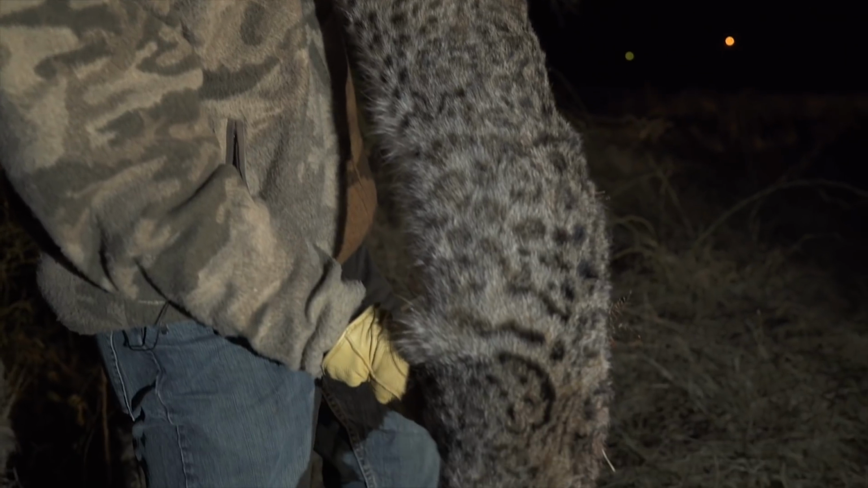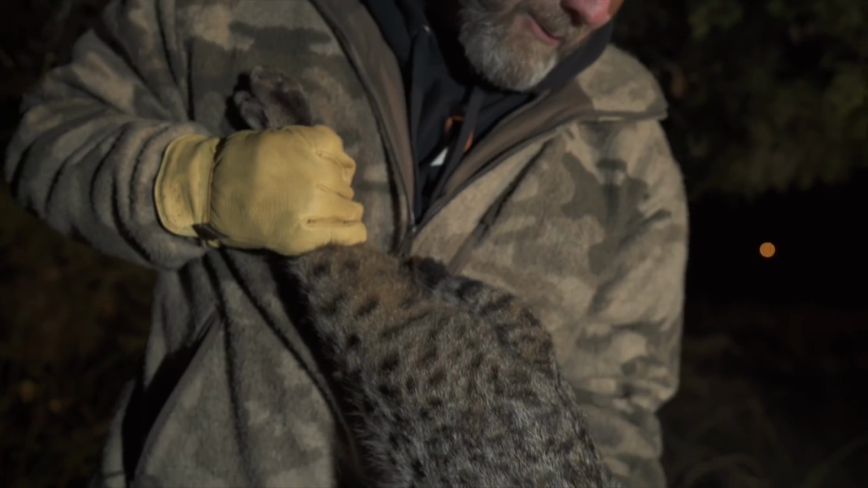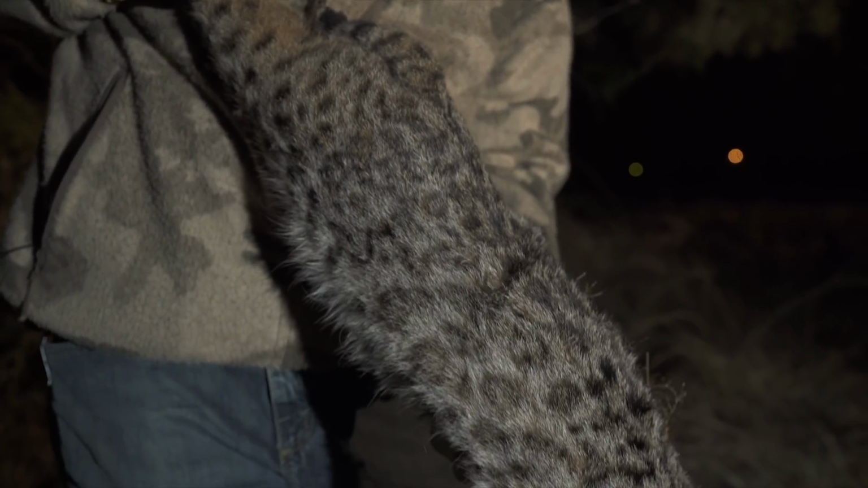Oh, man. All the way. Look at his back. What a great cat. We got lucky on this one because from our experience, tracking a wounded cat at night is something you shouldn't ever have to do if you're shooting the right bullet.